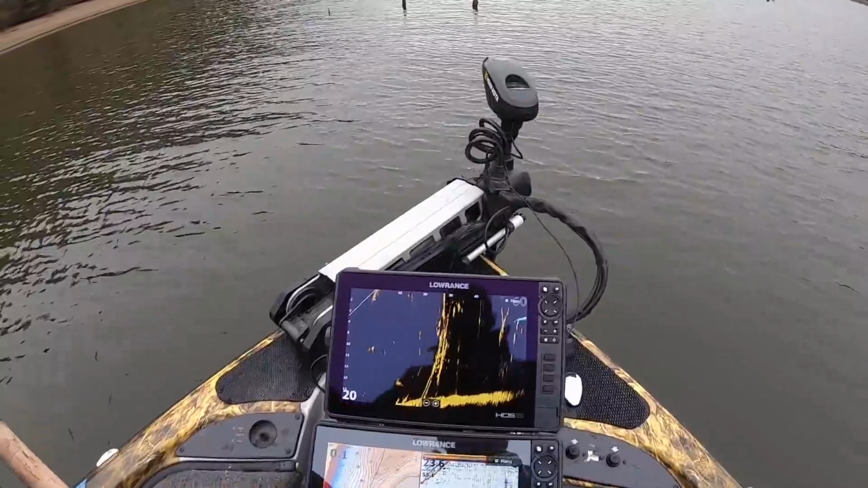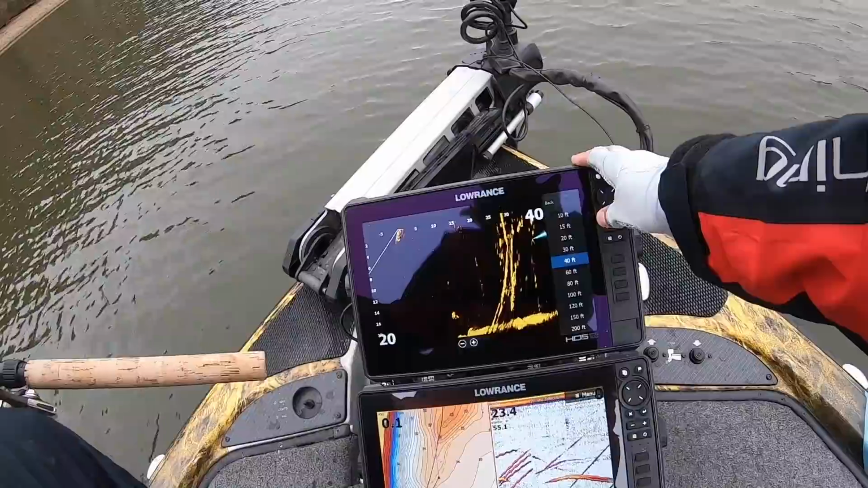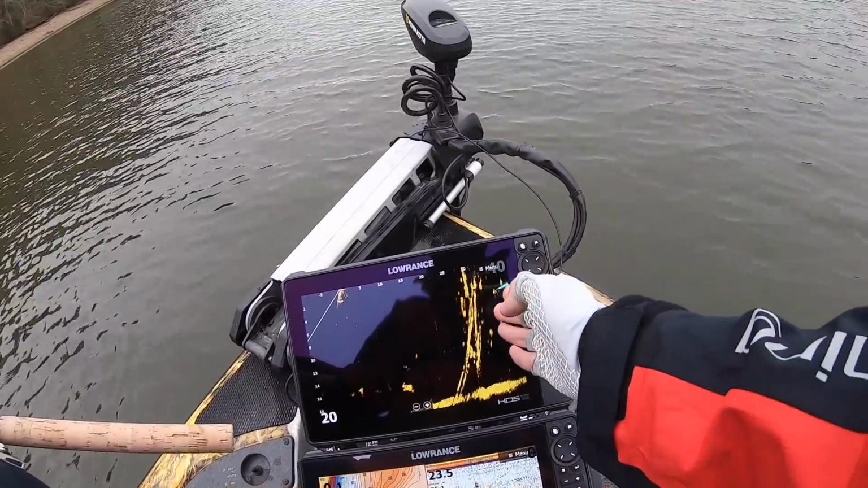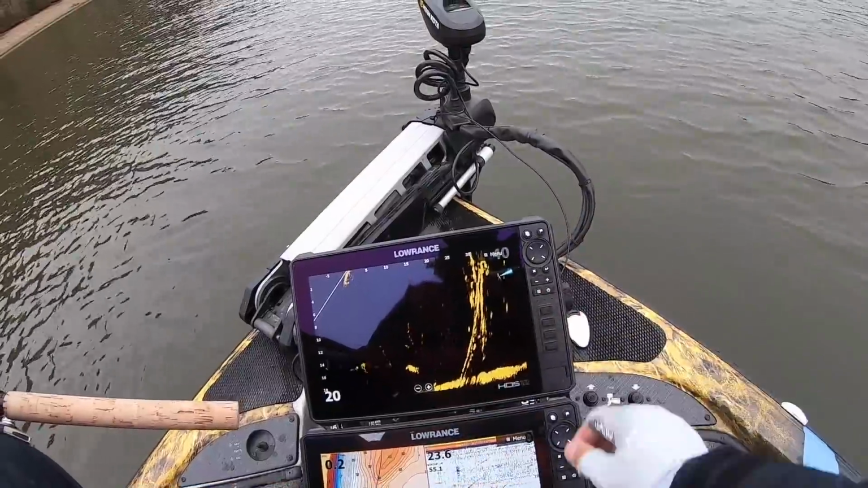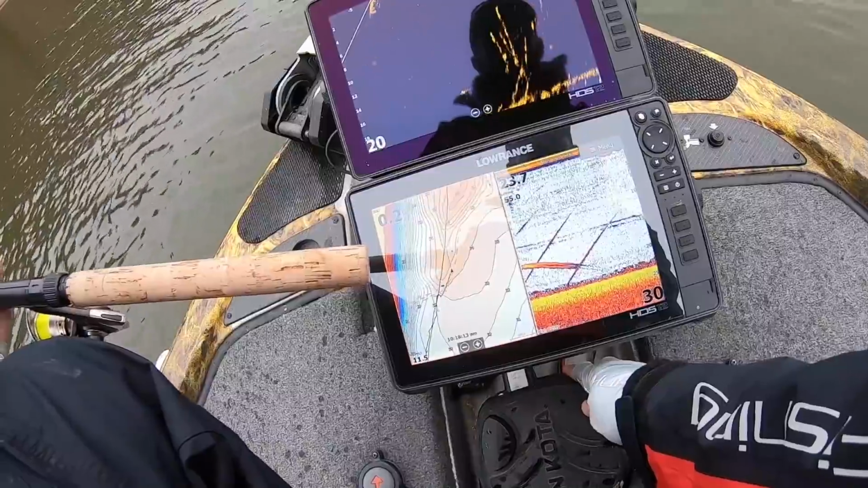Alright guys, I got a pretty good school of fish right here in this tree. So what I'm going to do, I'm going to zoom this forward range in a little bit so you guys can see it better. It's the same with side scan on this forward facing sonar. The closer that forward range is, the better the detail you're going to be able to see.